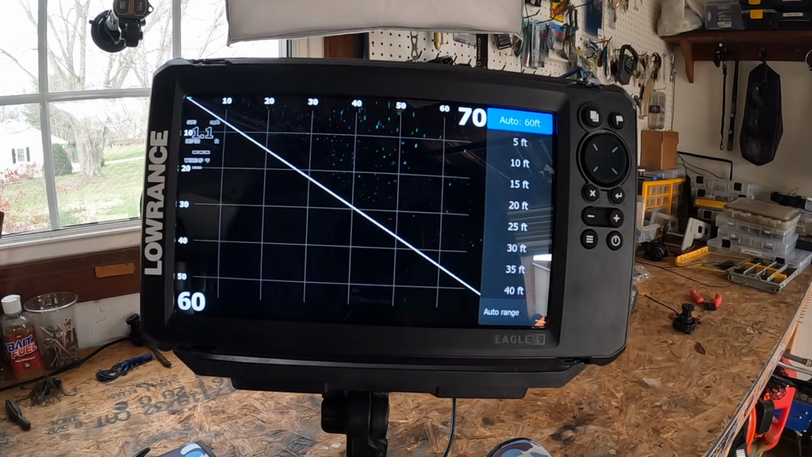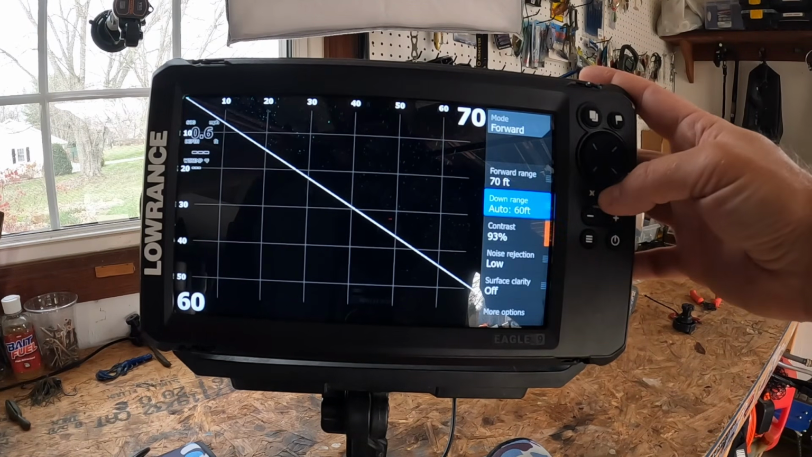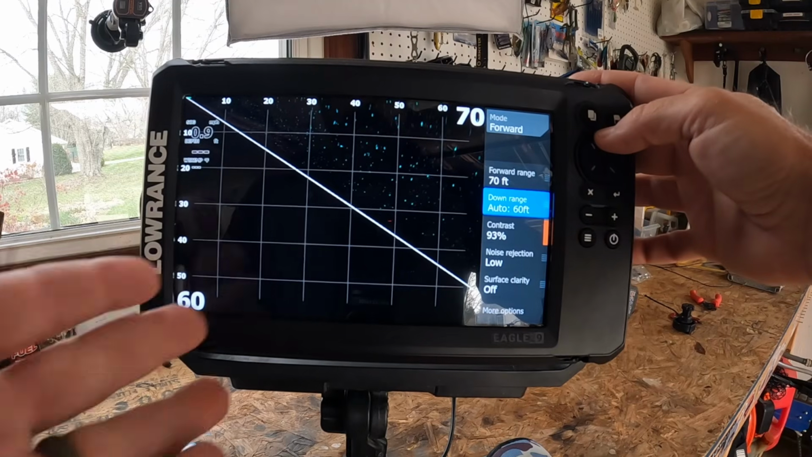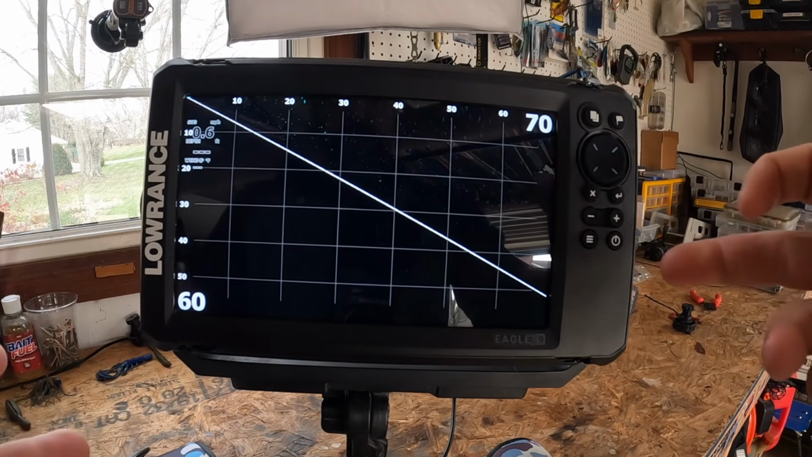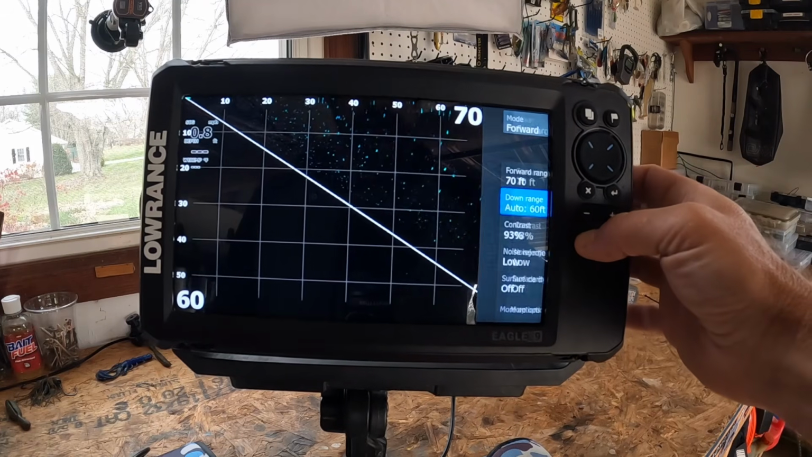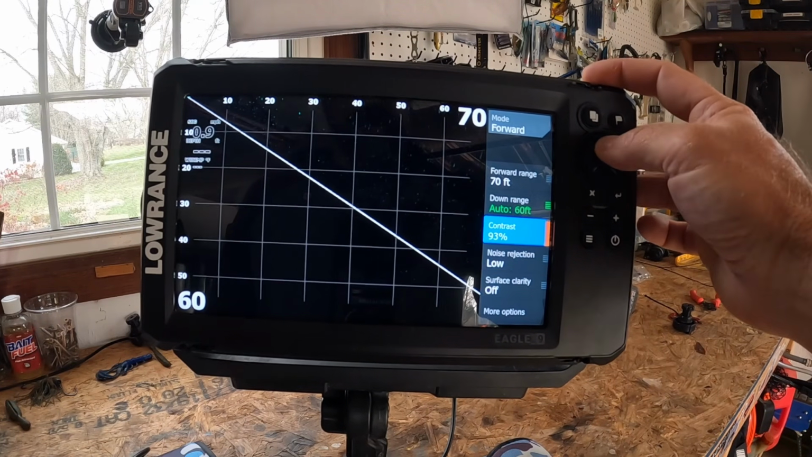Next, let's talk about the key sonar settings. So this is going to be what we see, say you're on forward mode, which we're on right now. Let me go back. And this is all you see. If you want to get into settings, go to your hamburger and drop it down. You're going to get a variety of different options here. Let me share what these mean right here.